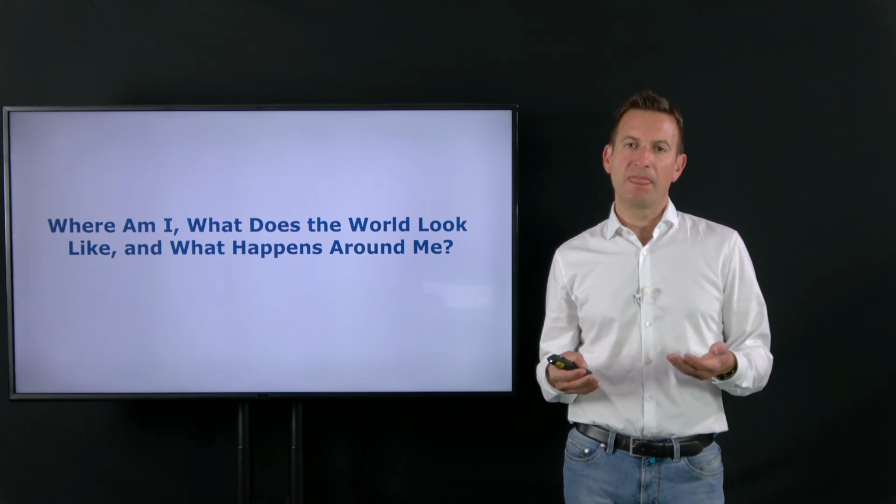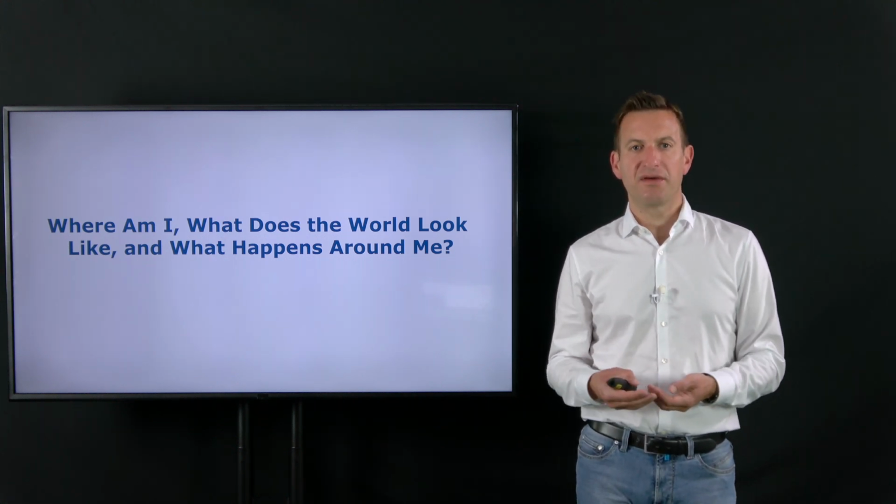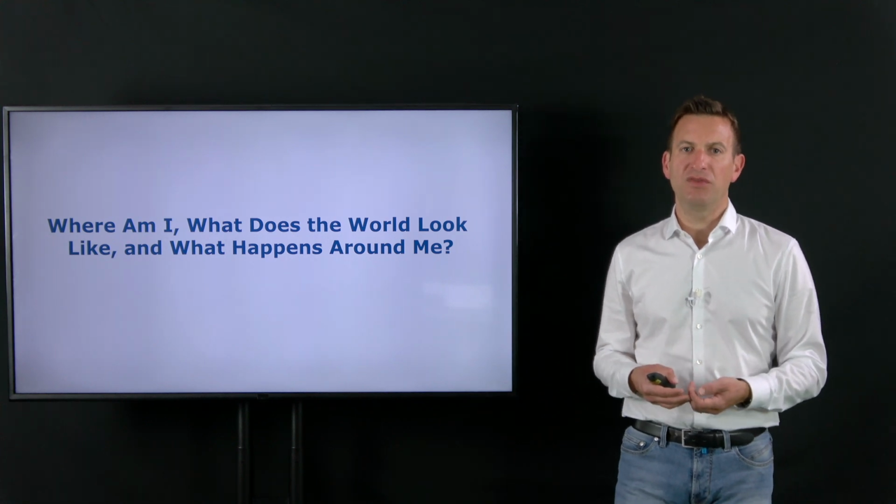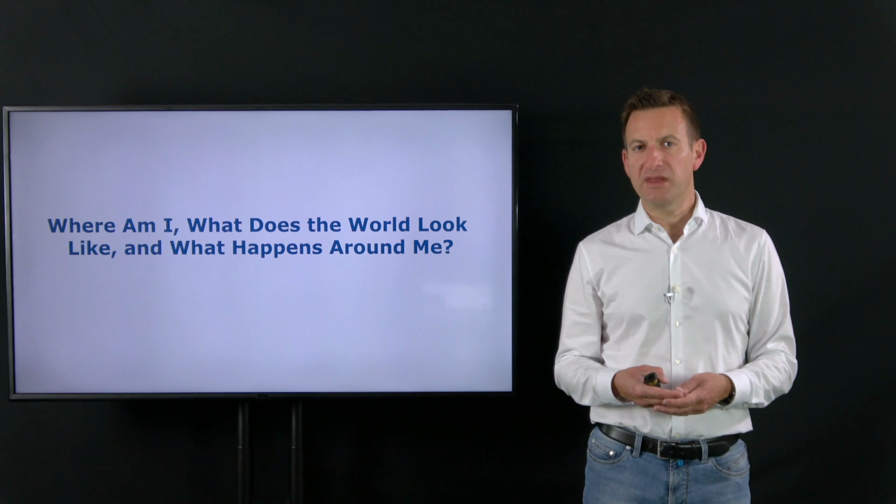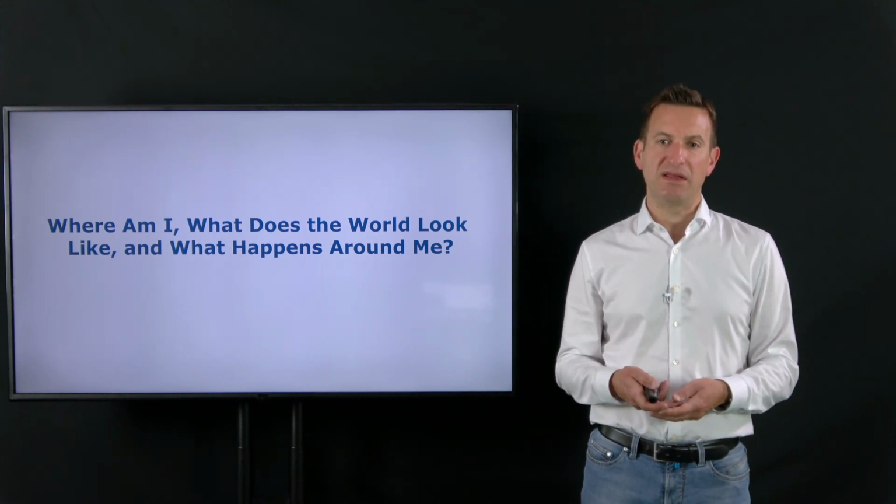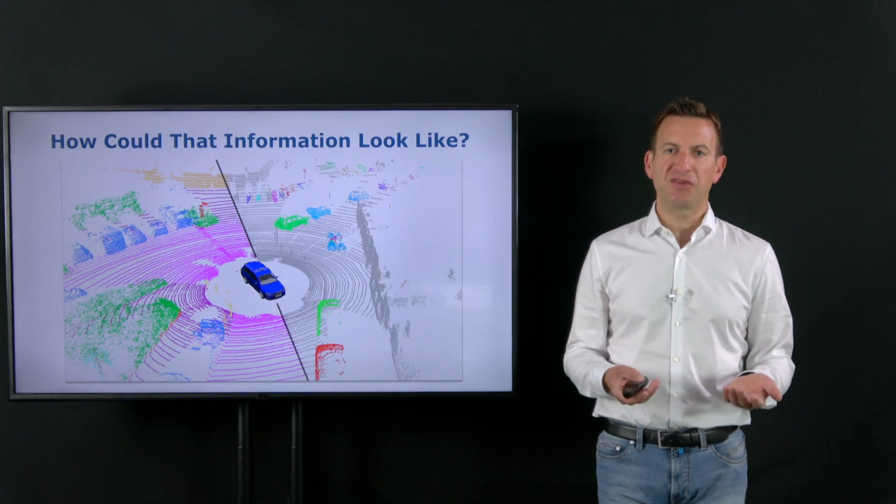But most of the focus of this talk will be on what happens around us. So what are other vehicles around us? How can we do this in a semi-supervised fashion, especially with the goal of reducing the amount of labeled training data that we need?